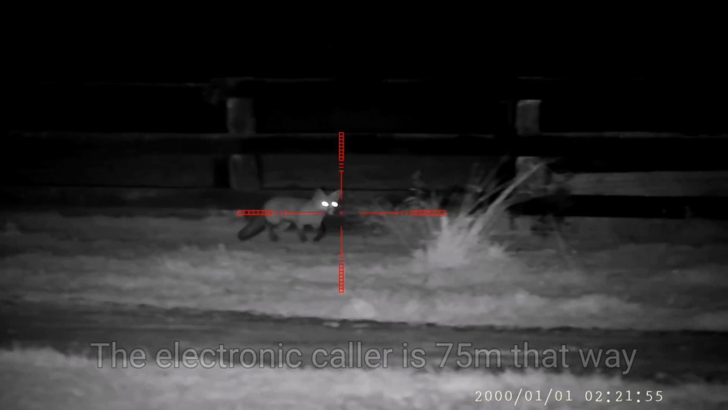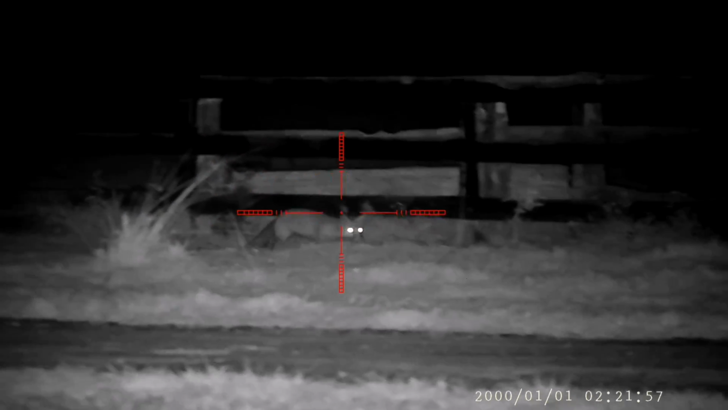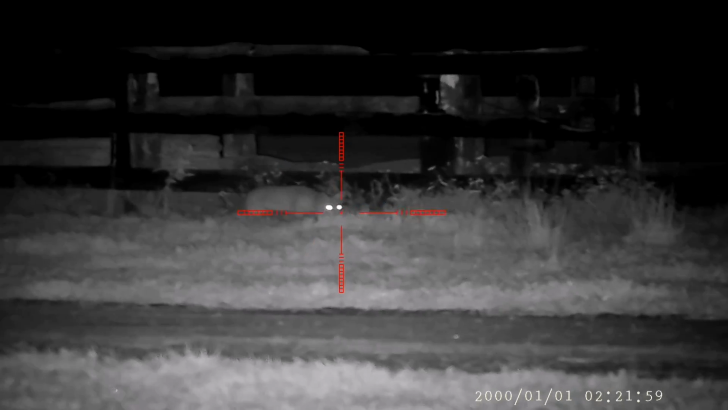I've probably shot it at about 40 metres. As you'll see in the footage, I've waited till it's cleared the horse and I've had a safe backdrop, and yeah, headshot, lights out. So that's how we do it.